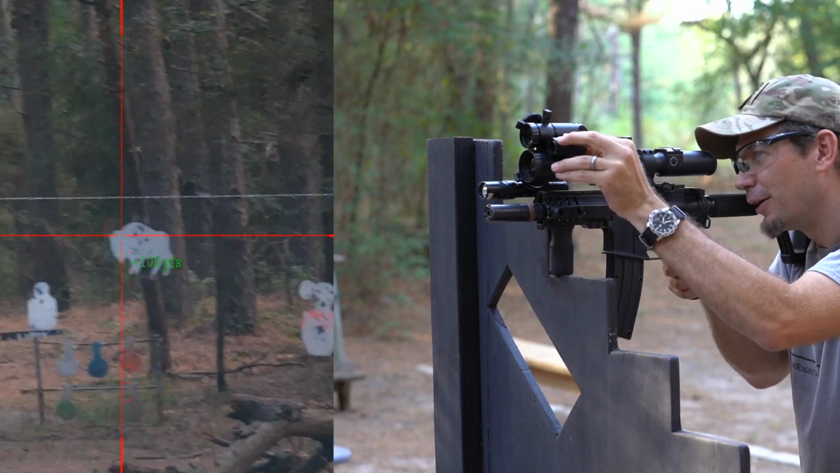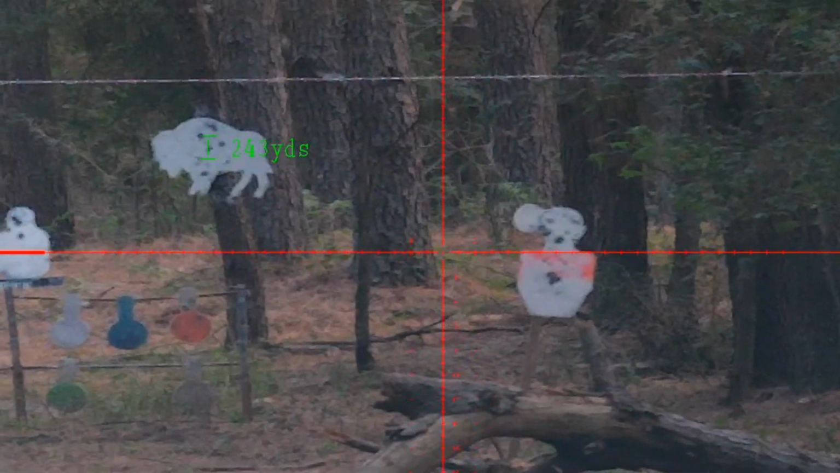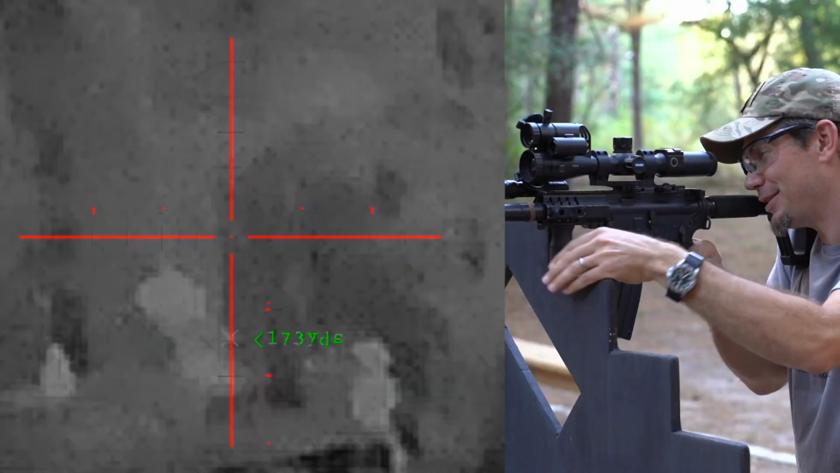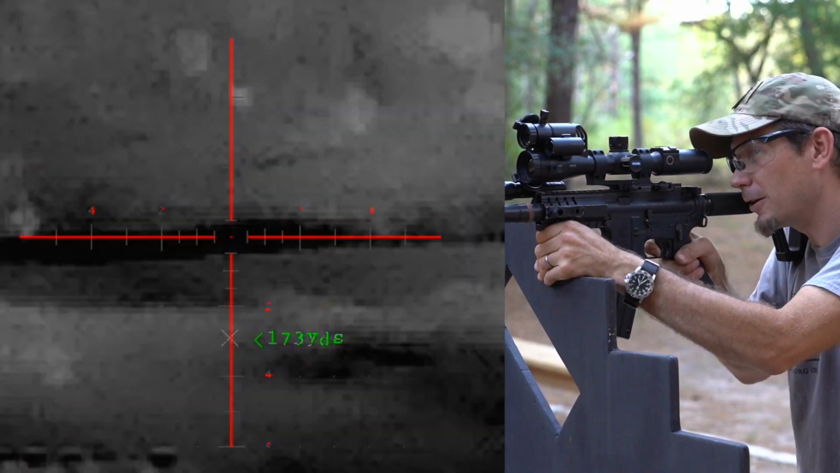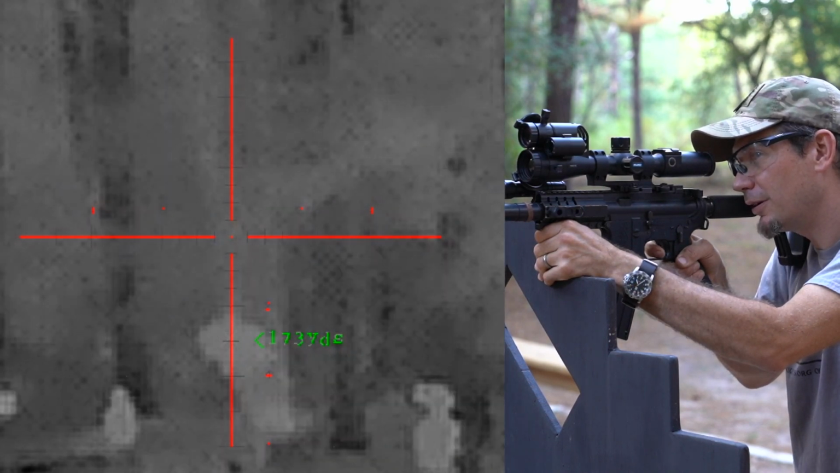The buffalo's fun. We're going to range it. 243 yards. No, that's not right. 173, that's right. Let's go see, and it does translate over to your thermal as well. So I can see it, which is pretty impressive since it's just ambient temperature today. To see those targets is pretty cool. A lot of times I hit them with a blowtorch or something. 173, sending.